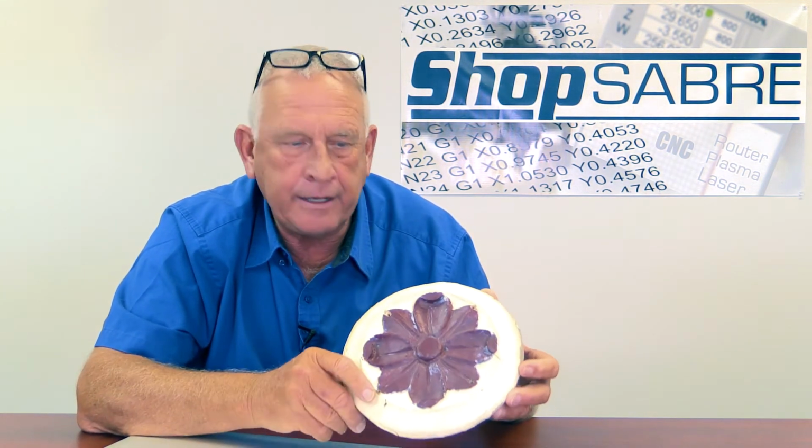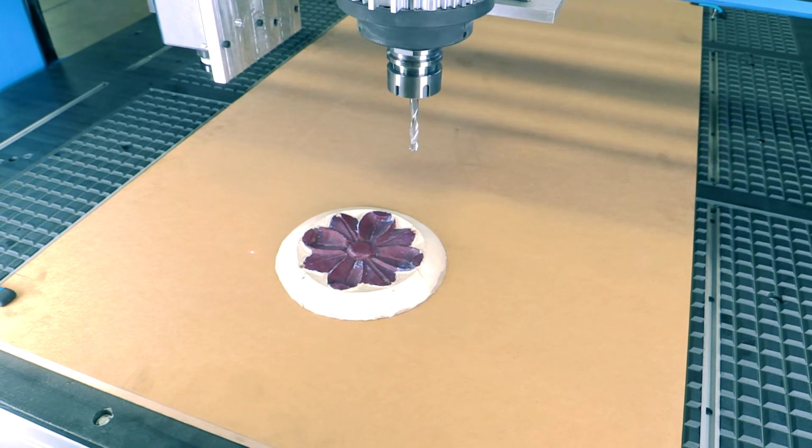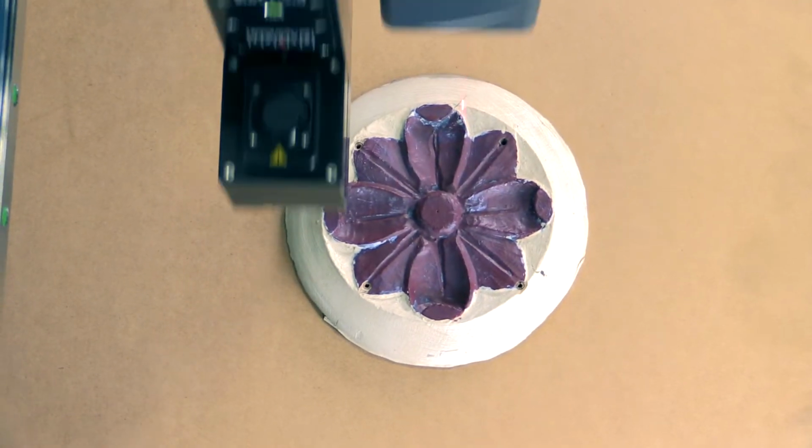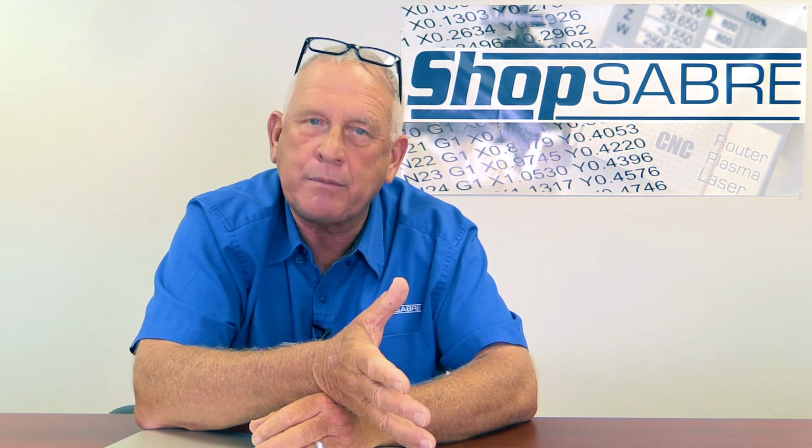So the way I did it is I set this on the machine table. All right, I used a laser scanner, and the machine basically went back and forth across there and created a 3D model of it. And then once I had that, I was able to put tool paths.